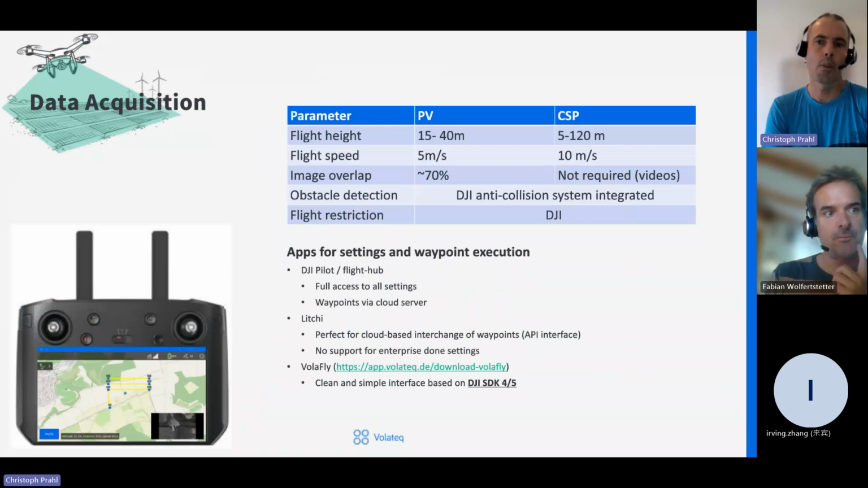For the CSP it is quite different. We work with videos because we need a very high overlap of the images of more than 95%. At the same time, we can have higher flight speeds and higher flight altitudes because we have our own method to work with the absorber reflection. So even at high altitudes, we get sufficient information.